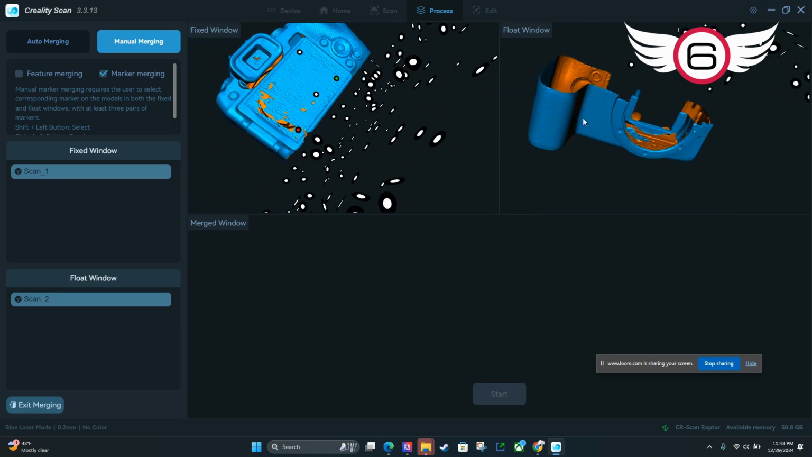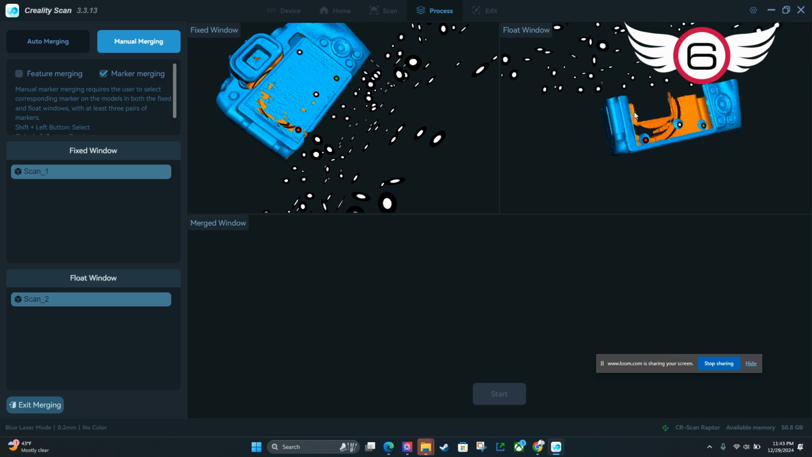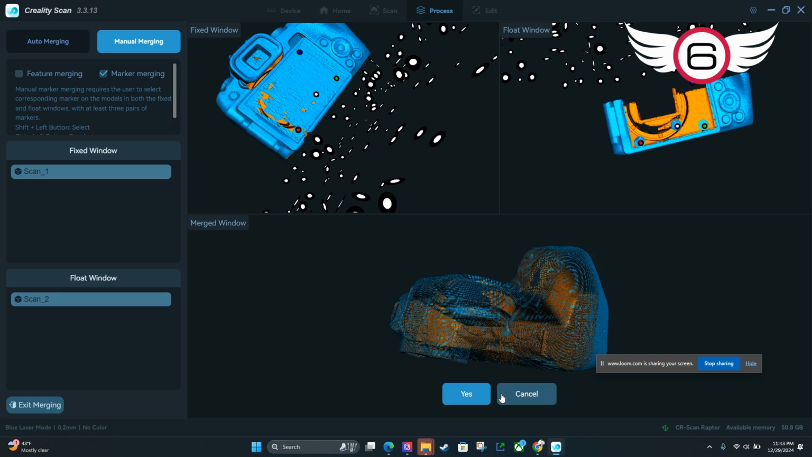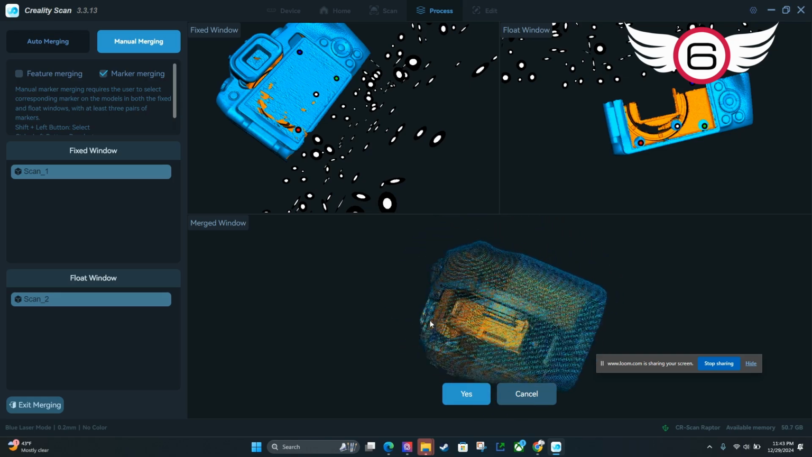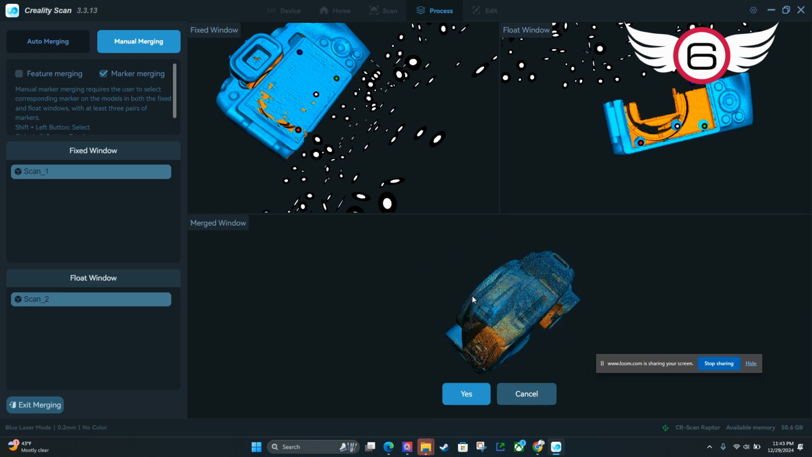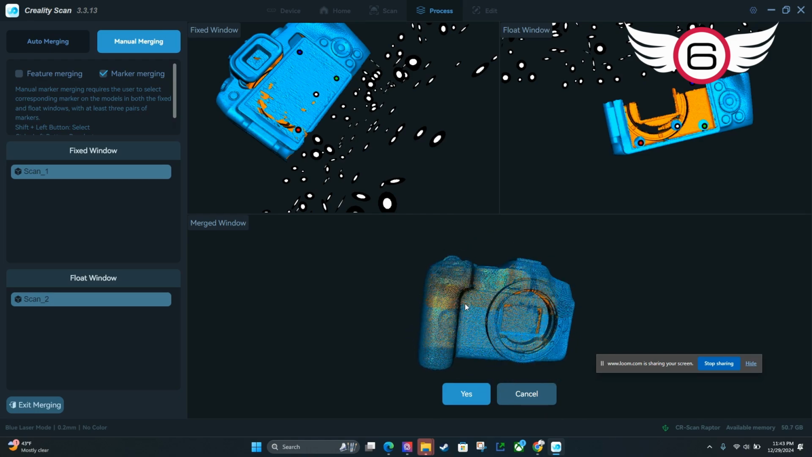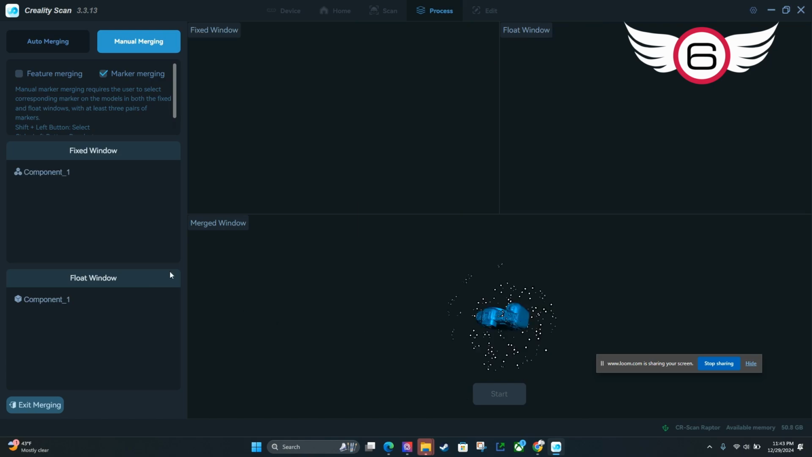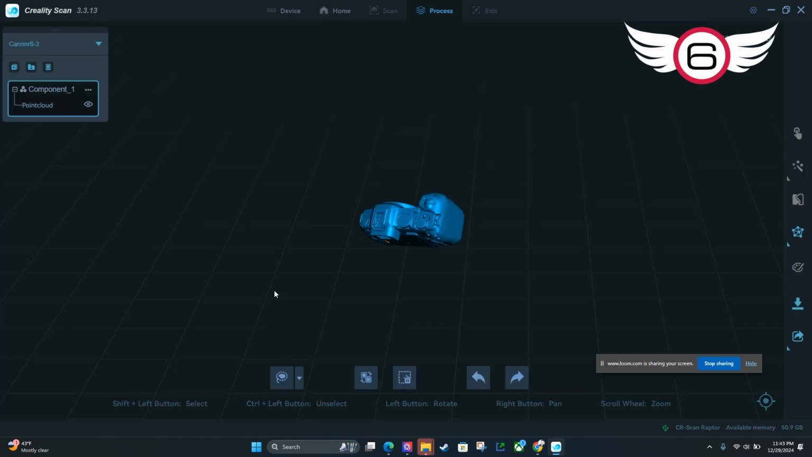So we really need to pick another point, and we may have to actually go ahead and scan this one again. But anyhow, I'm going to try and pick this point here as blue, and I think that point there is blue. And I'm going to hit start, and it looked like it merged it pretty good. I would say that's a successful merge. And so hit yes. And then it's going to create an optimized component. And then I'm going to click exit merging.